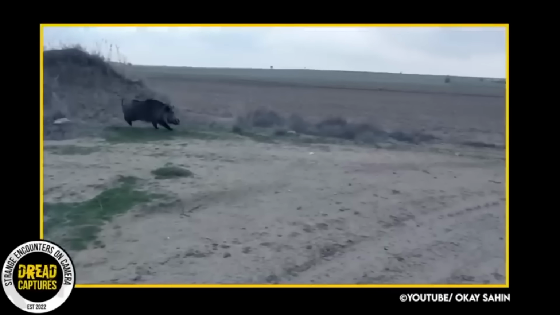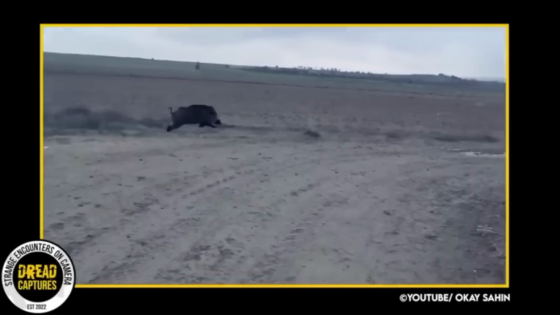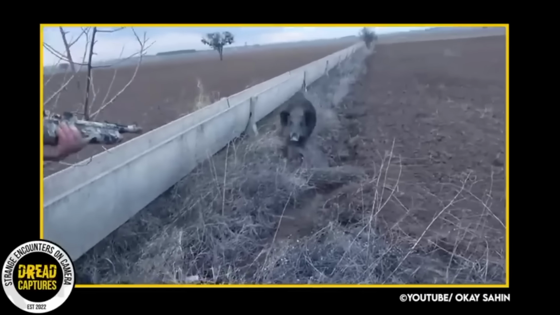This scene from Turkey shows a wild hog rushing a man, only to be stopped by a protective barrier.